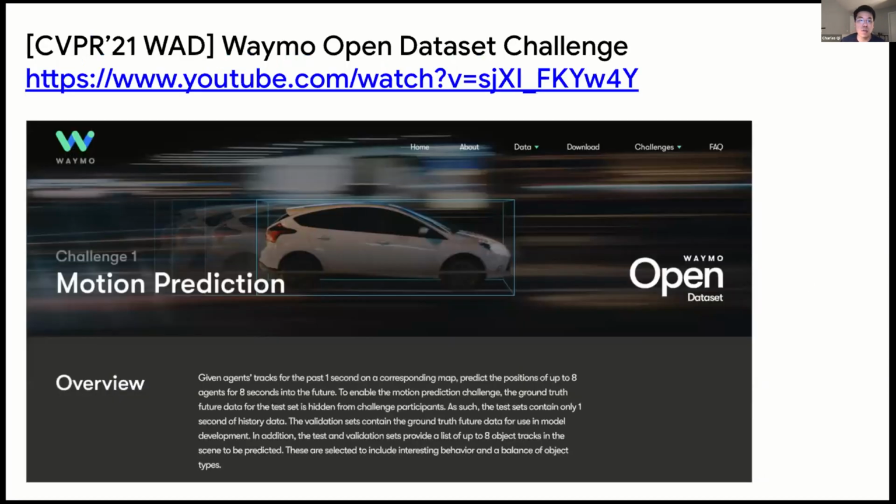Waymo also hosts a challenge and a leaderboard for those motion forecasting tasks. We have concluded the challenge for this year at CVPR, which happened quite recently. You can check out more challenge results and winning methods in this talk. I put a YouTube link; you can also search for it on Google and find a recorded video of the talk. You're also encouraged to look at the dataset and challenge. The leaderboard is still open for more submissions.